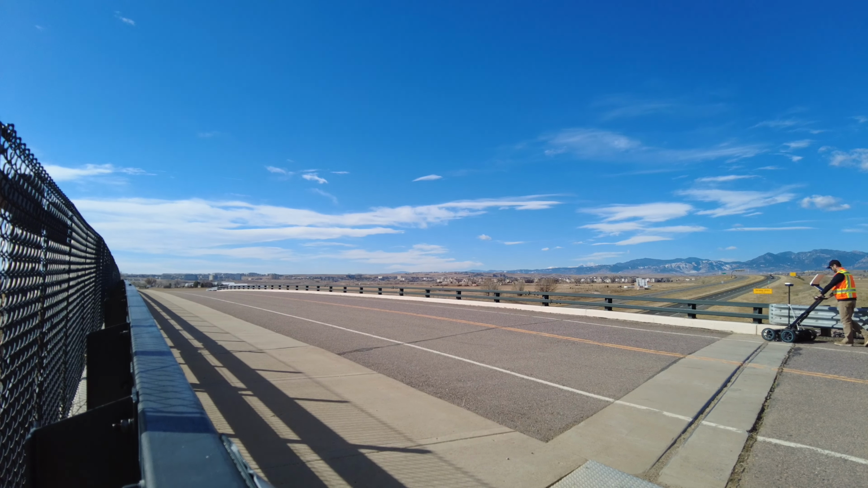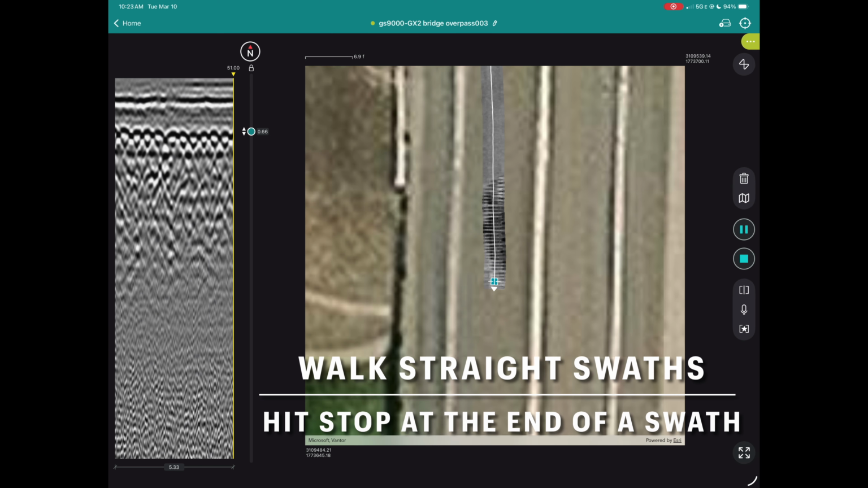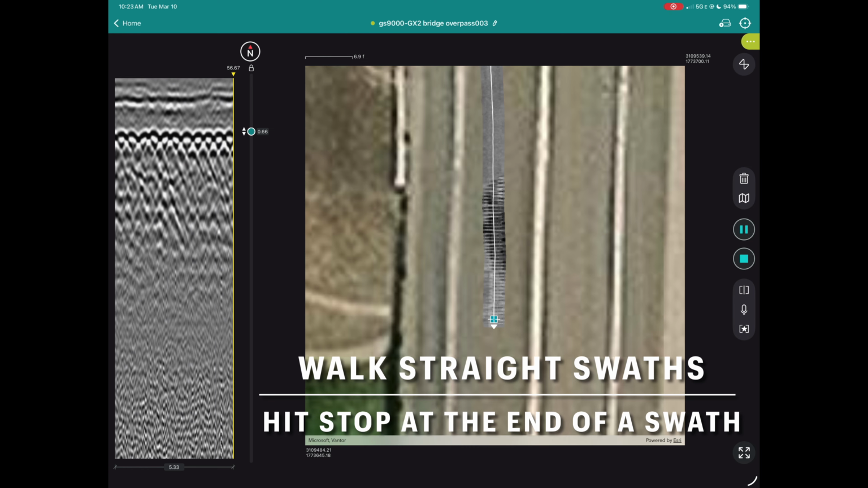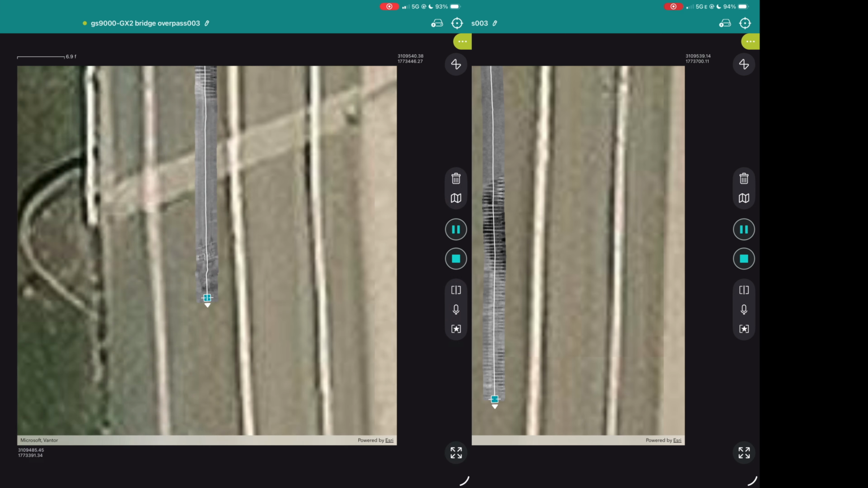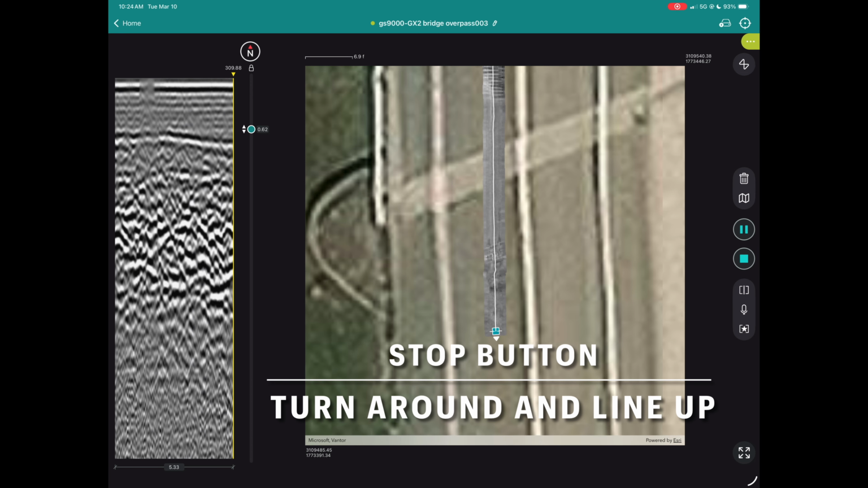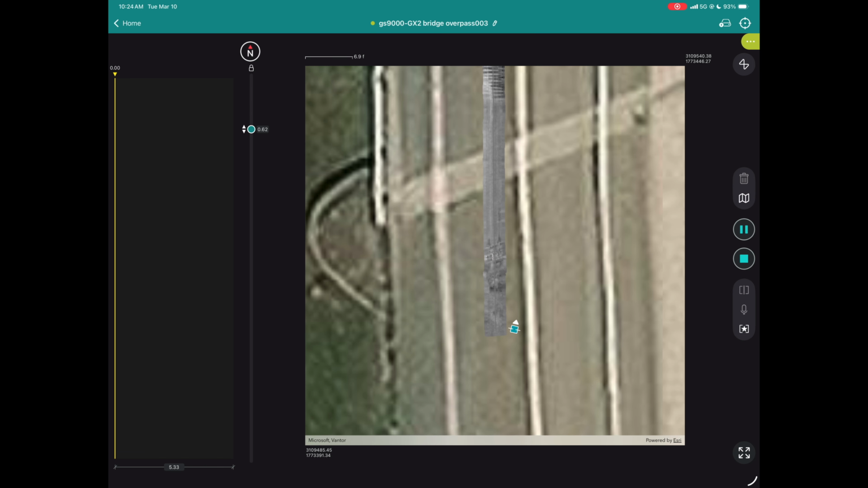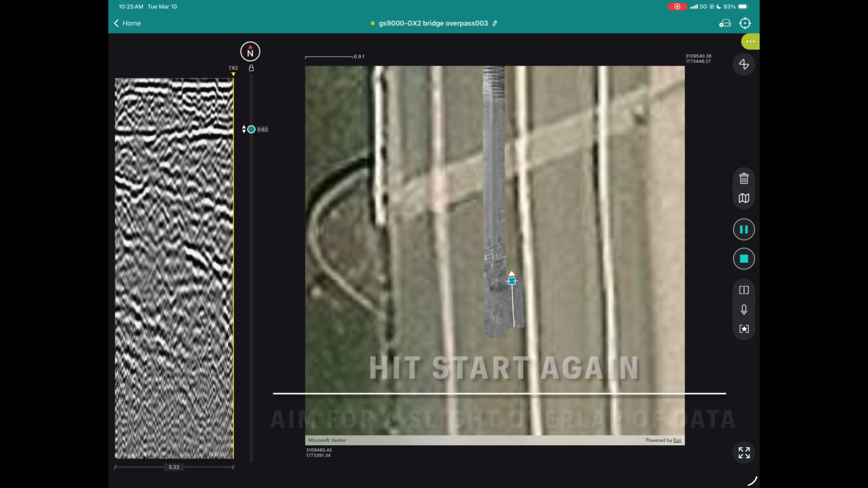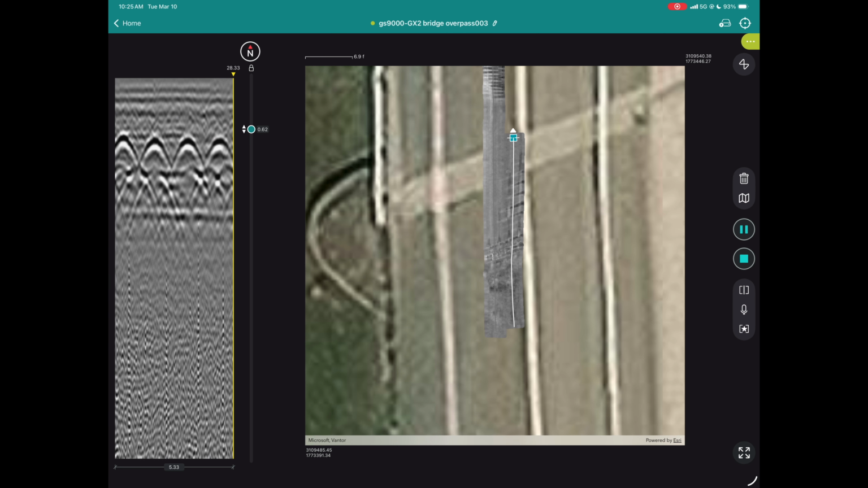A nice steady walking speed gives great data. Go for just a slight overlap of your data for the best coverage and best results.